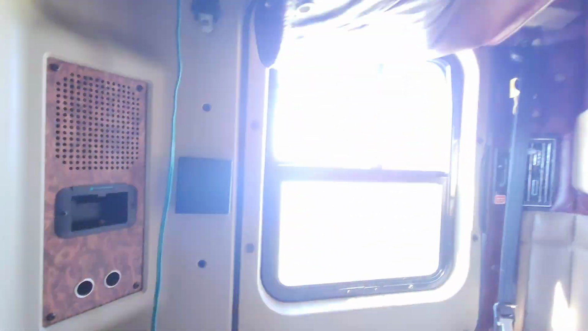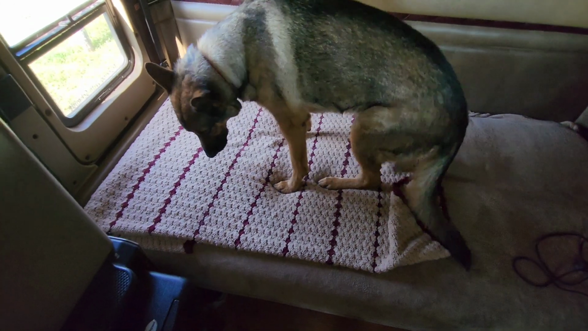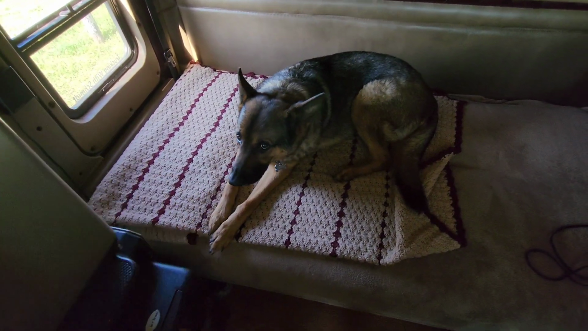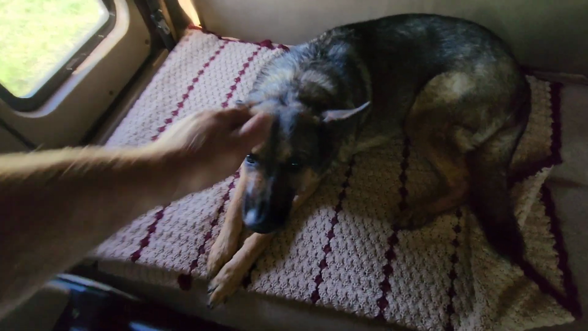Alright, excuse me. Excuse me. Excuse me. I will sit on you. I swear I will sit on you. There you go. Now you have plenty of room. Are we comfy? Your window's open, catching some sunshine, and now you have room to lay on your blankie.